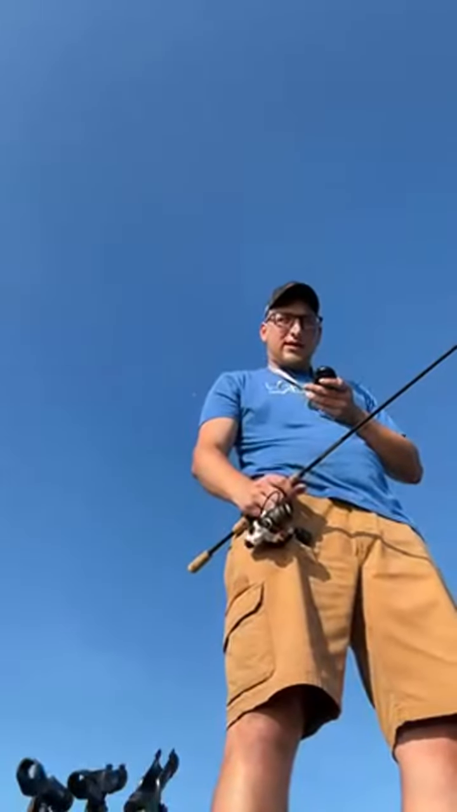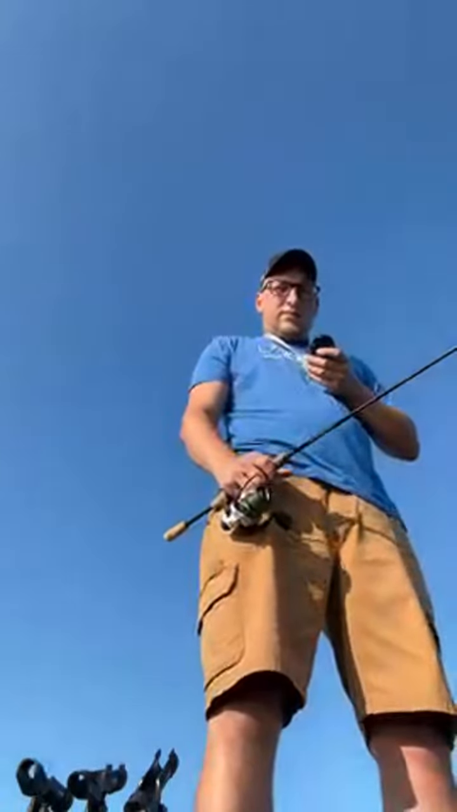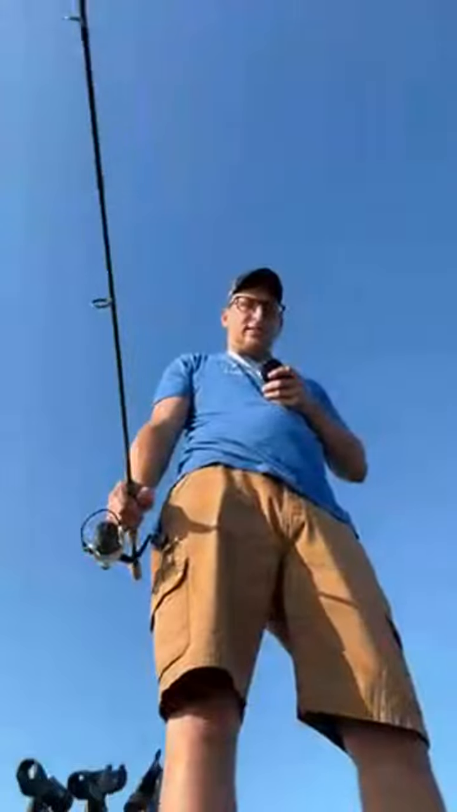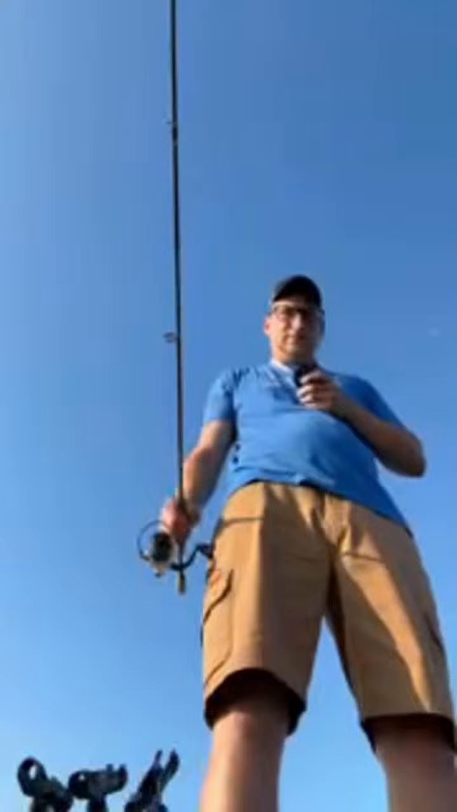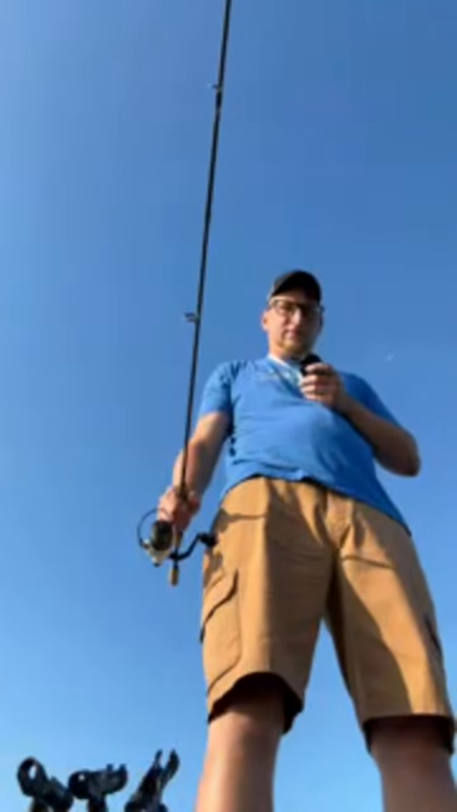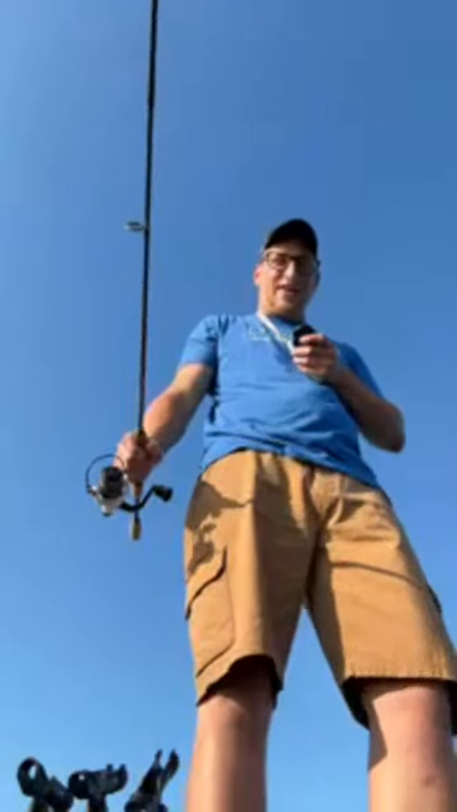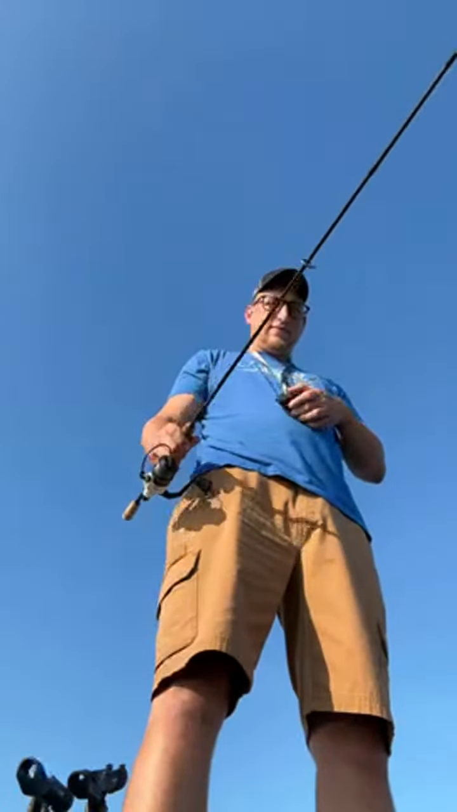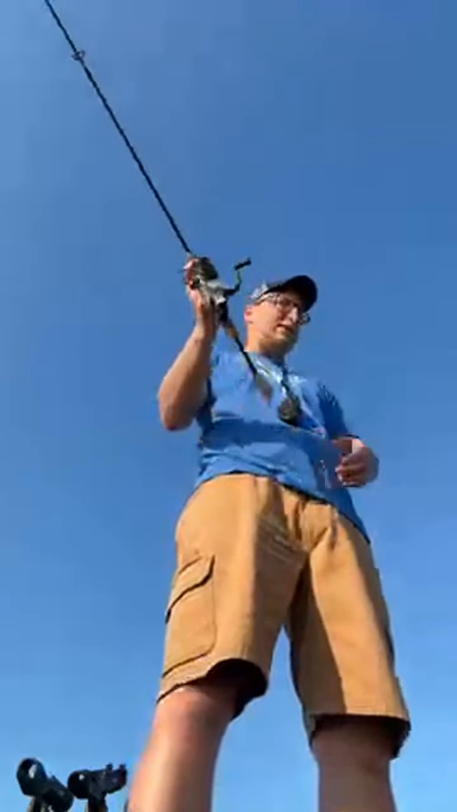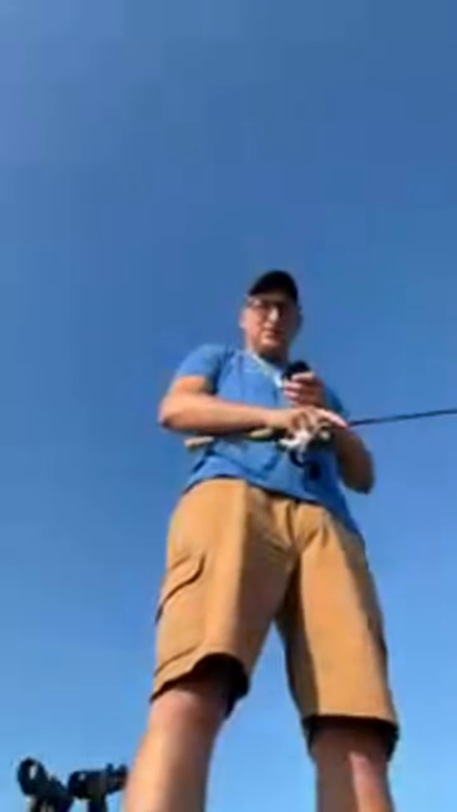There's one, but that's not the school that I just saw. Probably silver bass as fast as they're moving. I couldn't even get back on them. They were that fast. Jeez, that's crazy. That's all right. We got a single in front of us, 25.